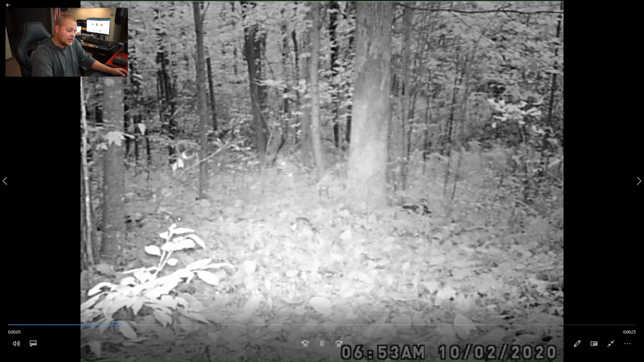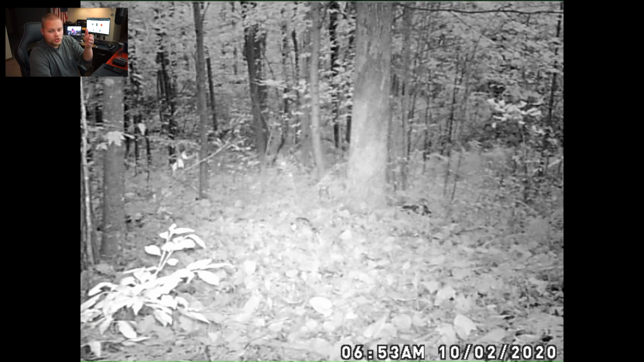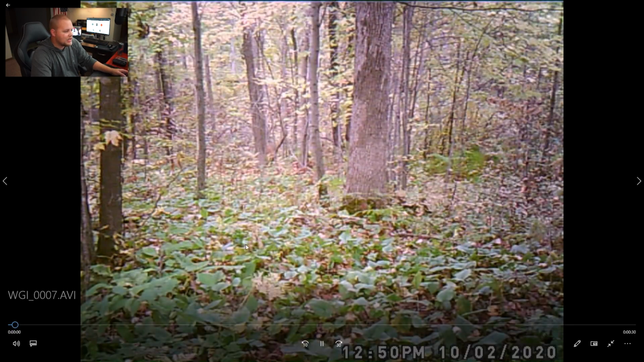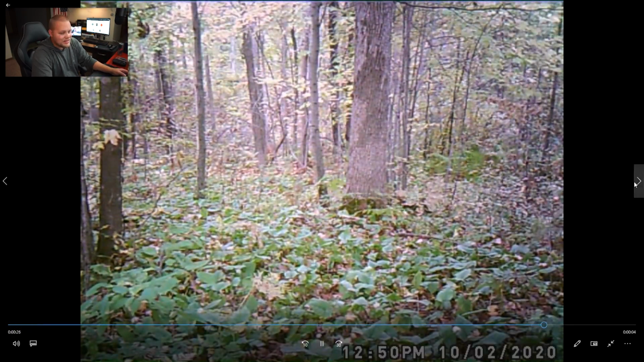I moved this camera again. I had it here for a week. It was up on a tree where I found just a trail. I moved it to a mock scrape. I found a trail intersection. I put a mock scrape on the ground, just moved the leaves, and put the camera up there. So next week we'll see what walks by and what hits it. But I think that's it from the new public land.